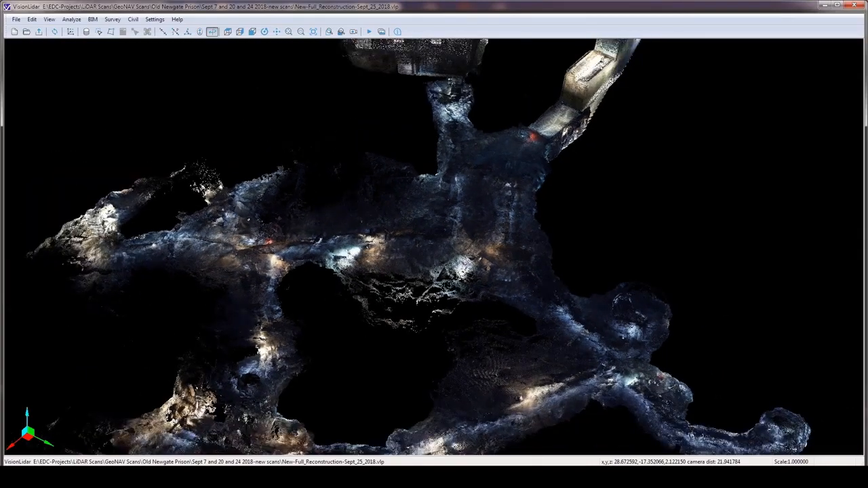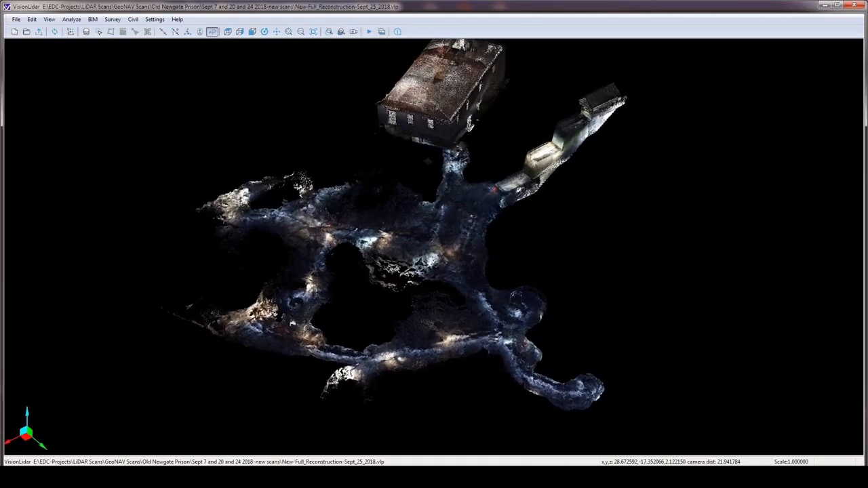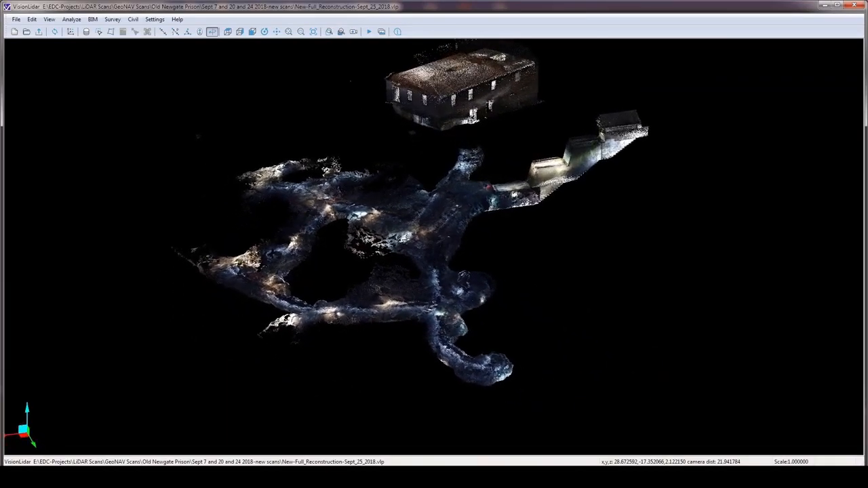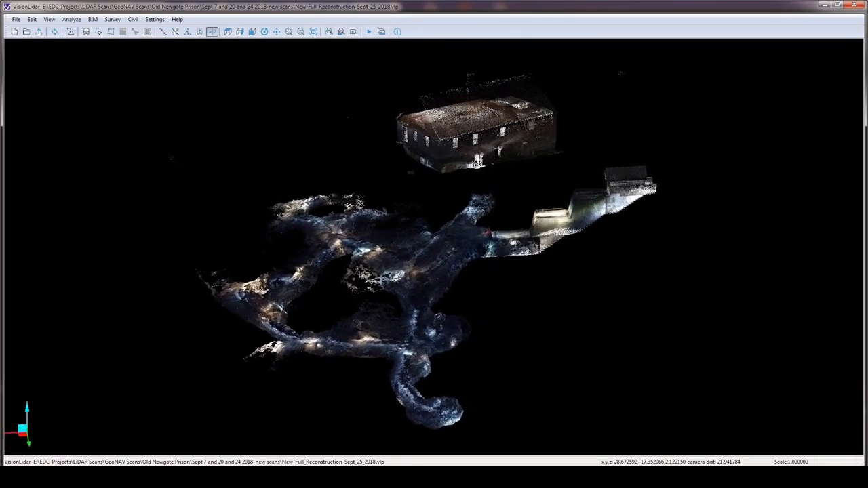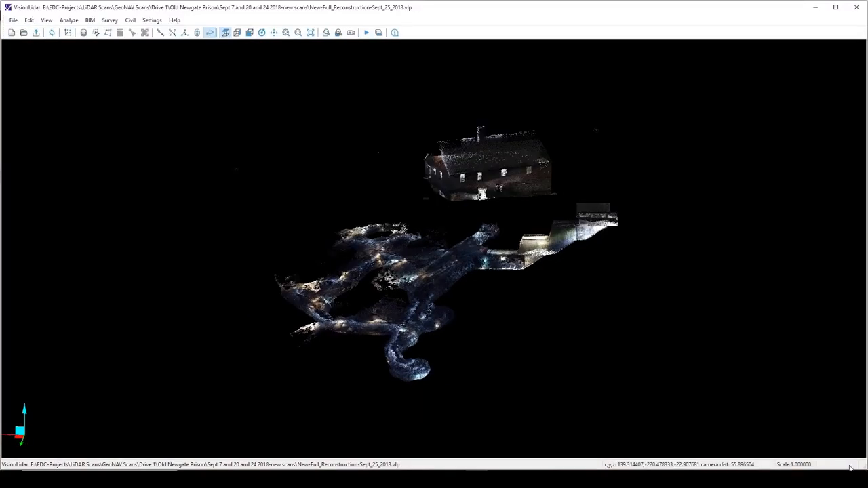It really is powerful software. The scanning capabilities really set things up beautifully, and I'm very pleased with the decisions I made to purchase the scanner and the software. That brings this video to a close. I hope you enjoyed the introduction and overview of the Paracosm PX80 3D handheld LiDAR scanner and the GeoPlus VisionLiDAR software.